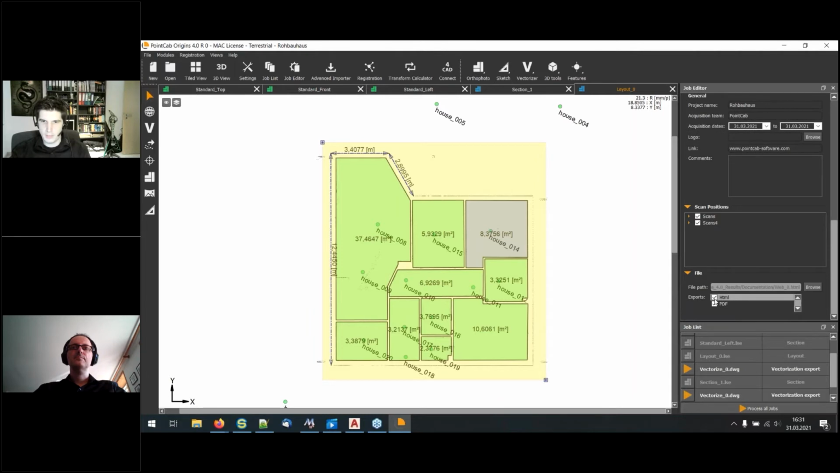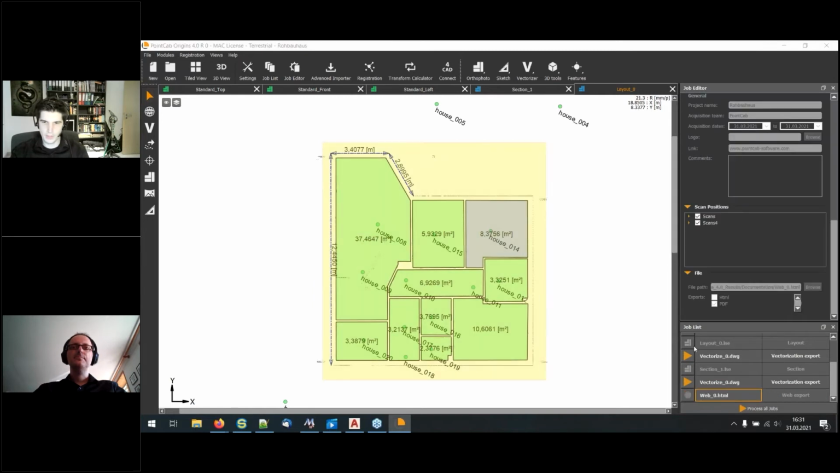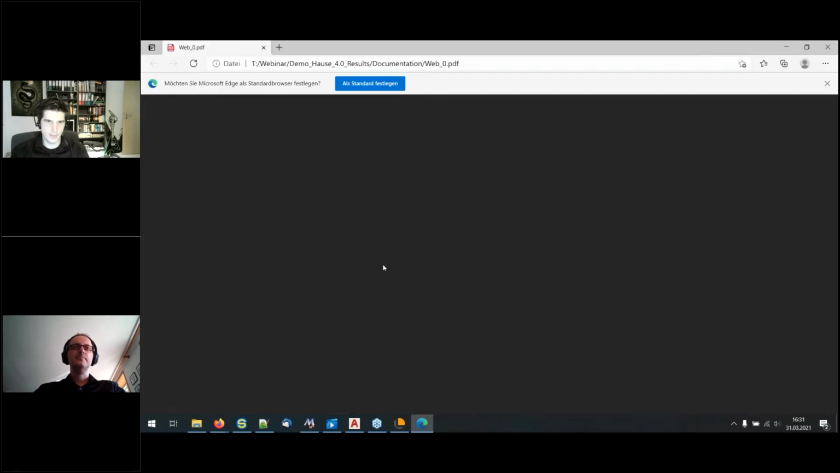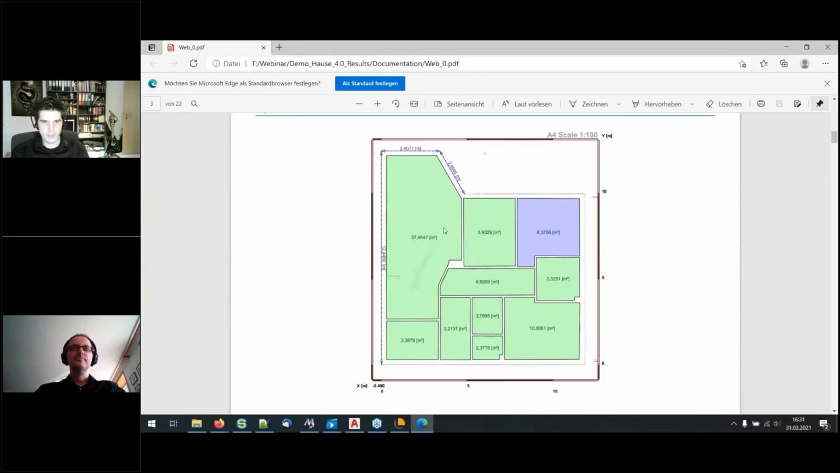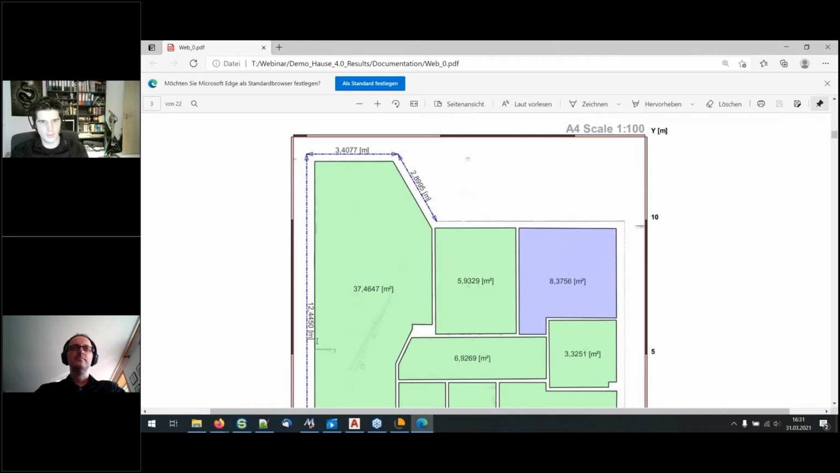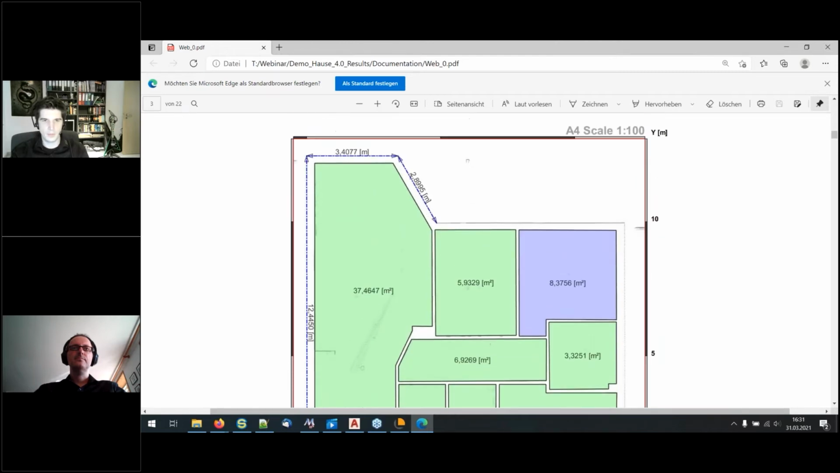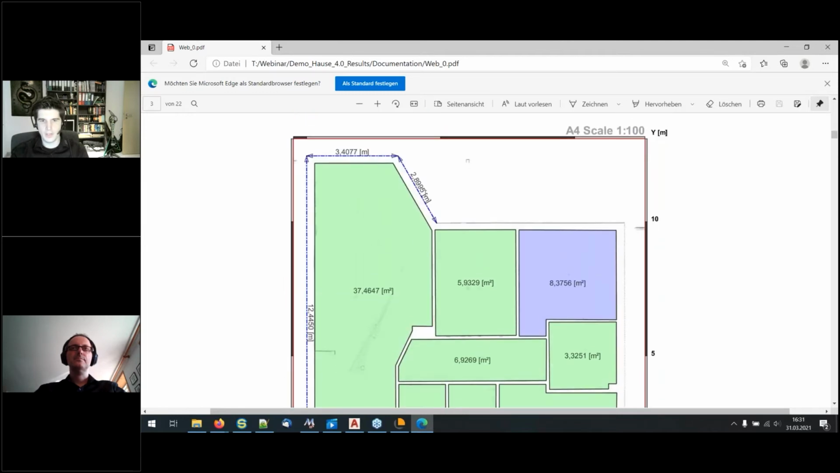Let's only provide a PDF file, so I disable the HTML. And let's have a look there, show in folder, web export, of course, all the information you can change. And here you see the room sizes directly as provided, together with the line length of the buildings which I have created. So it's very easy and very fast to create these things.